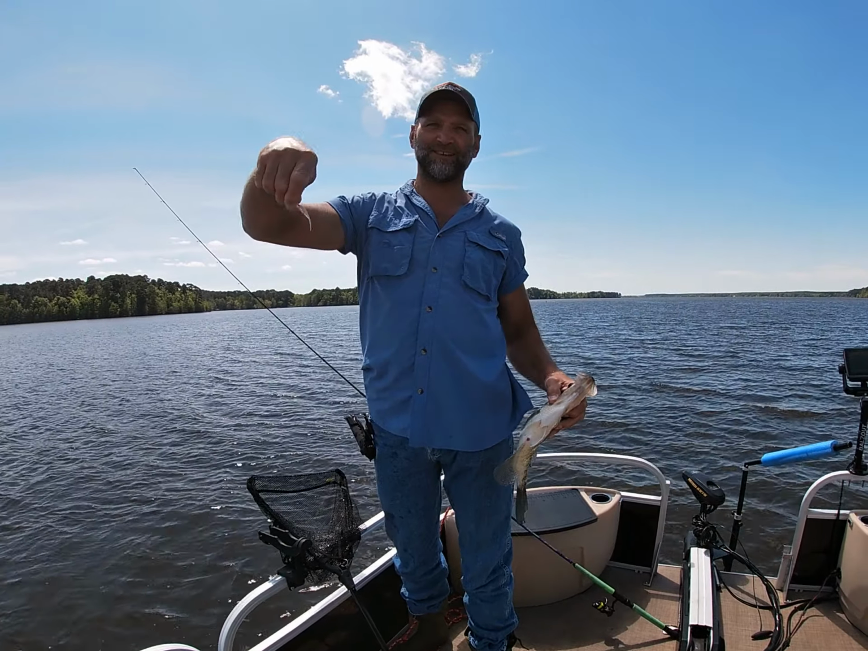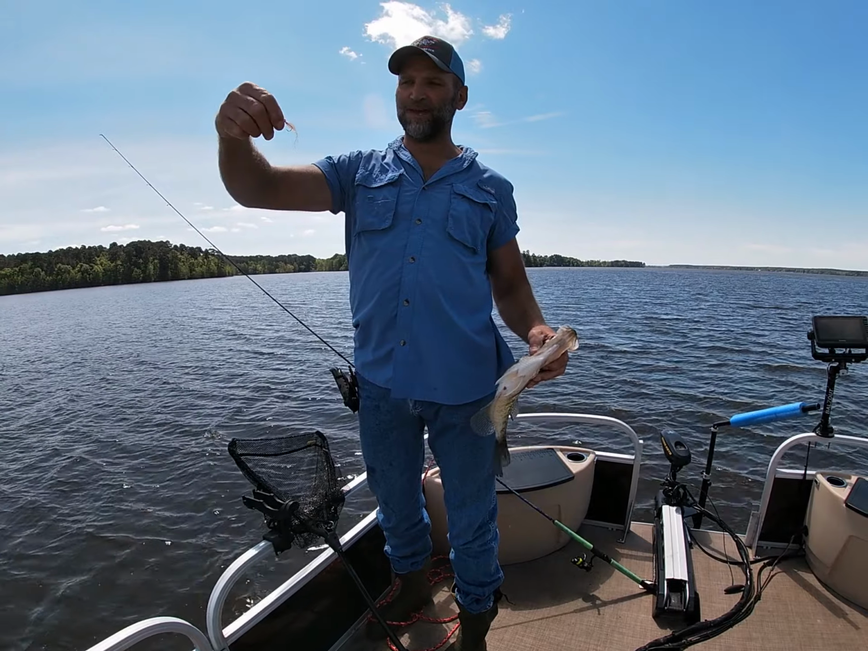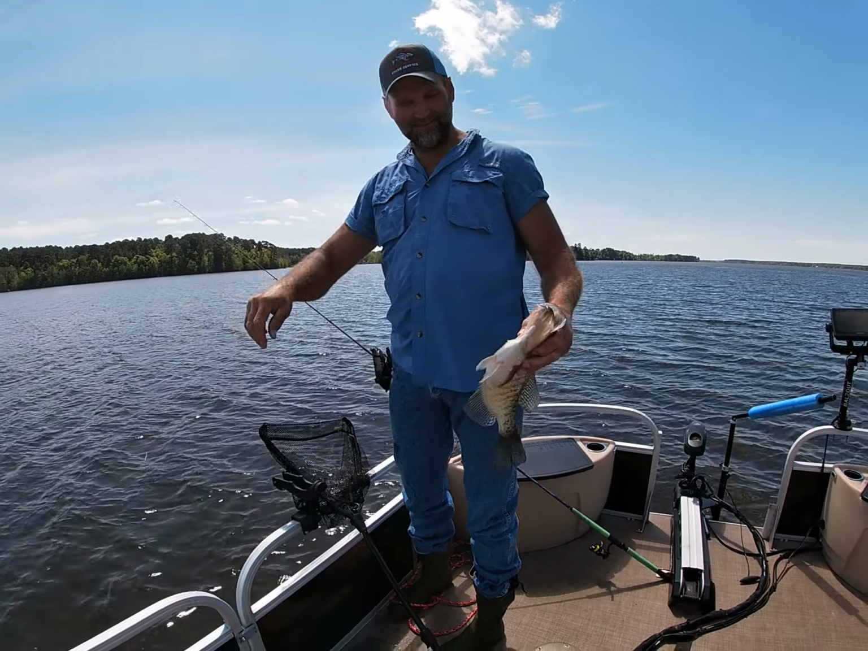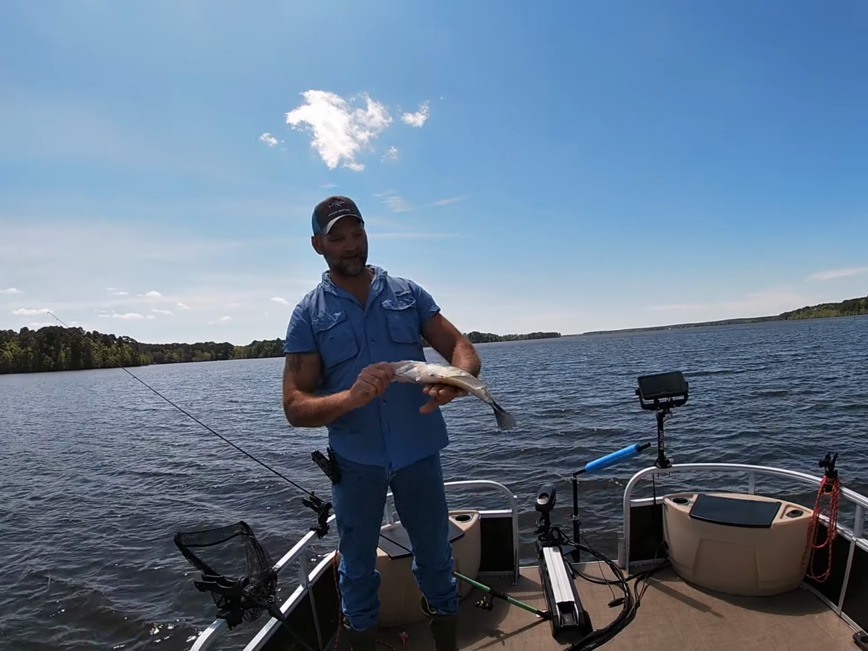Caught that on Deanna's Choice, natural forage. What was that color again? Mayfly. Yeah, natural forage, local bait company, mayfly with a pink head. But look at the size of that fish right there. It's a monster white crappie.